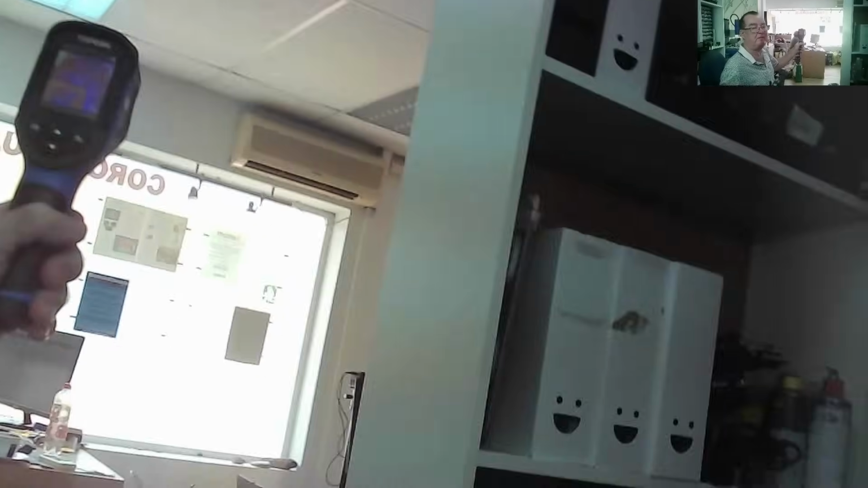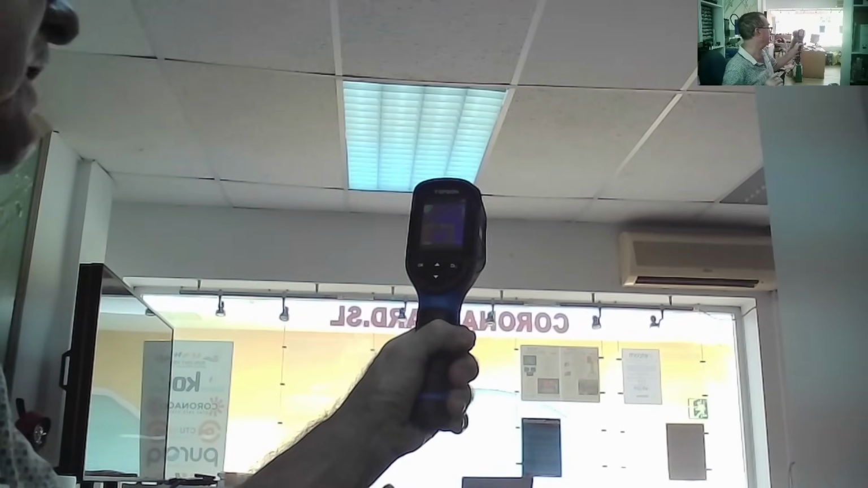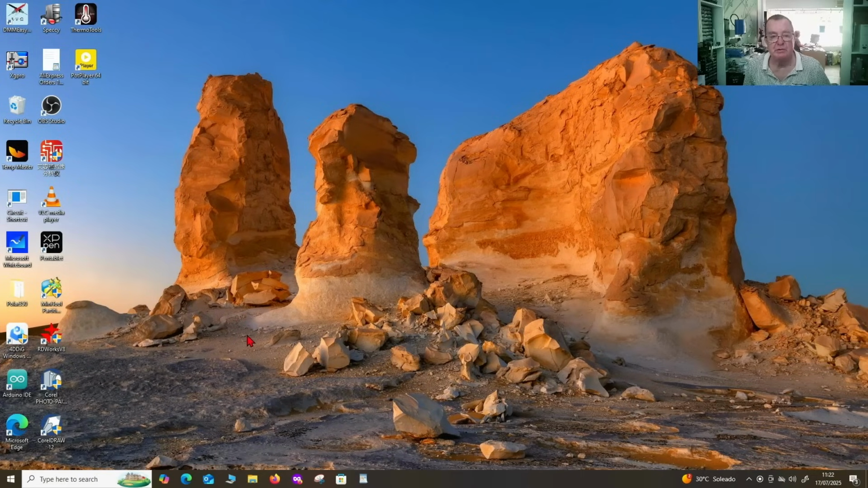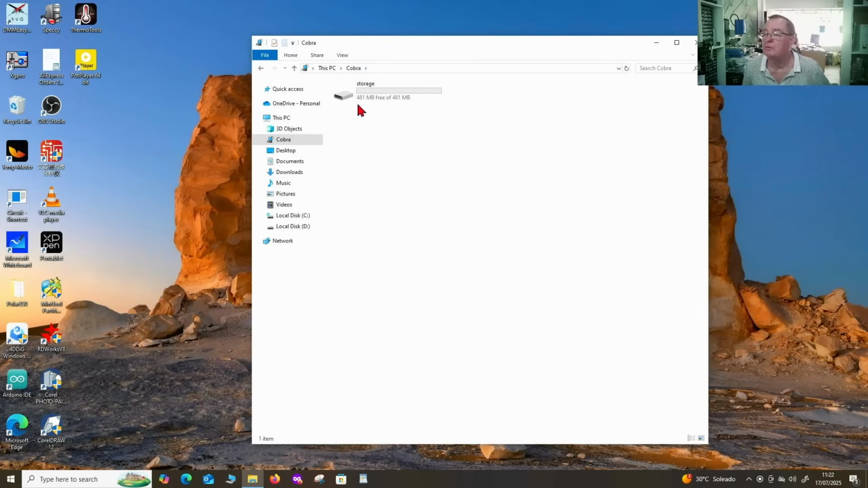I think let's try recording on the camera itself, and then we'll try and play that back onto the PC, see if that's better. I've taken some photos with the camera. I had a look in the user manual. You can't record video on the camera. You can take photographs. I've connected the USB and it comes up here as Cobra storage.